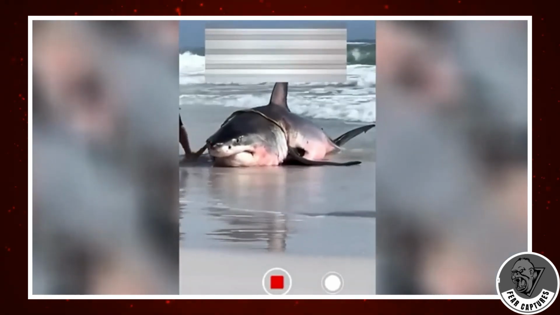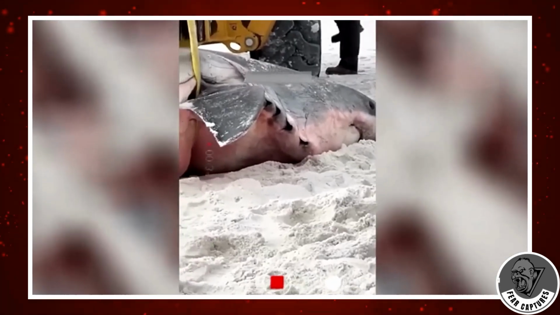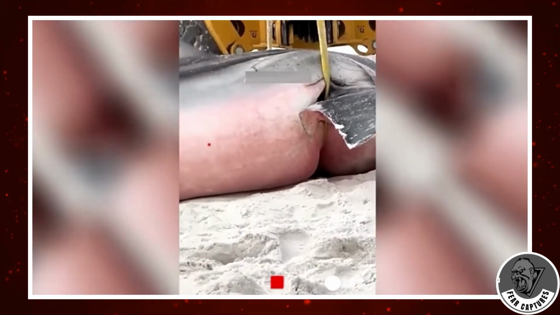Since they're not normally found near shallower water, I suppose it's probably too late when a monster that size washes ashore. In any case, man, rest in peace.